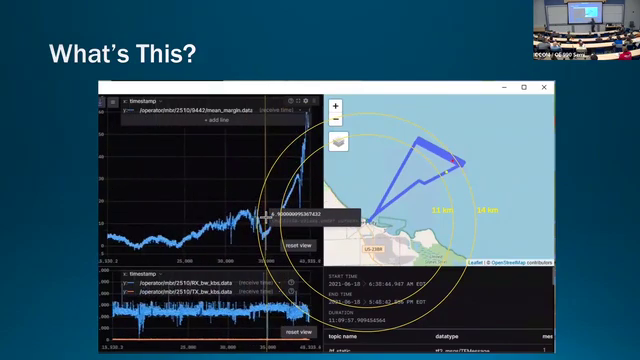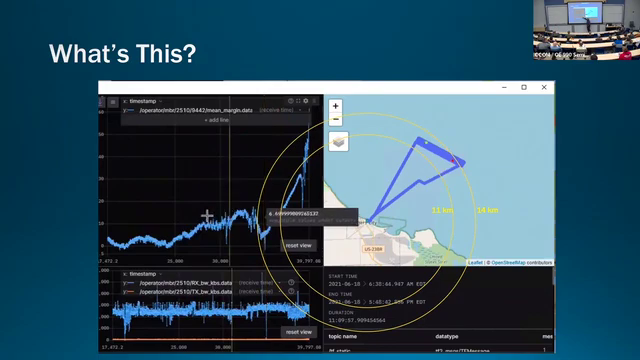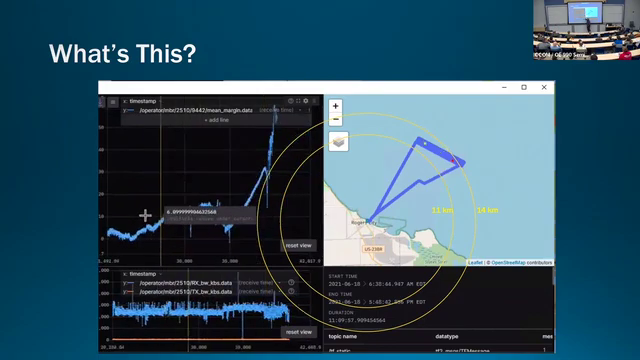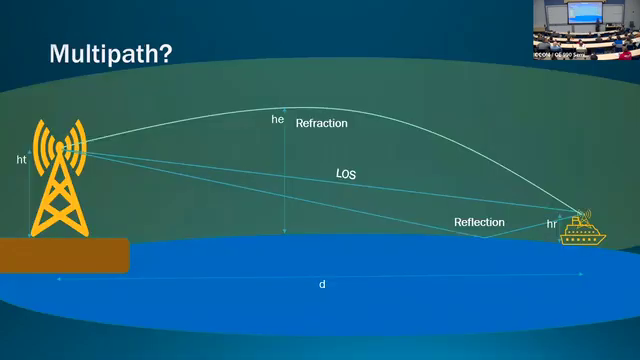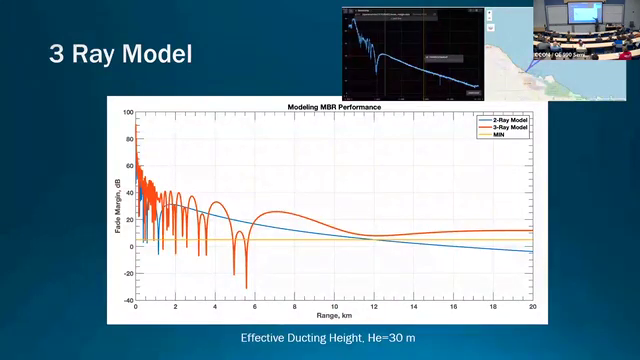I'm going to zoom in and look at this null, I think. That dip. We're going to skip that. There's a case where you can have three paths interfering. I'm not sure that's actually what's going on here. I think it's a really interesting topic.